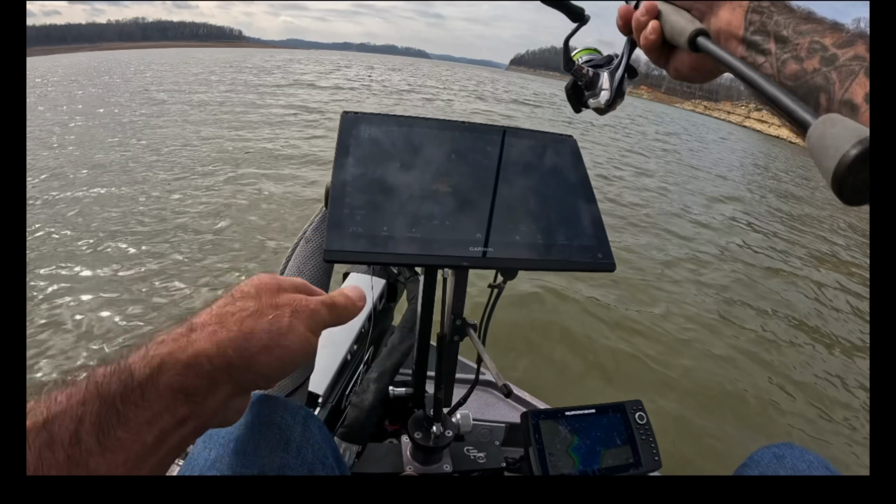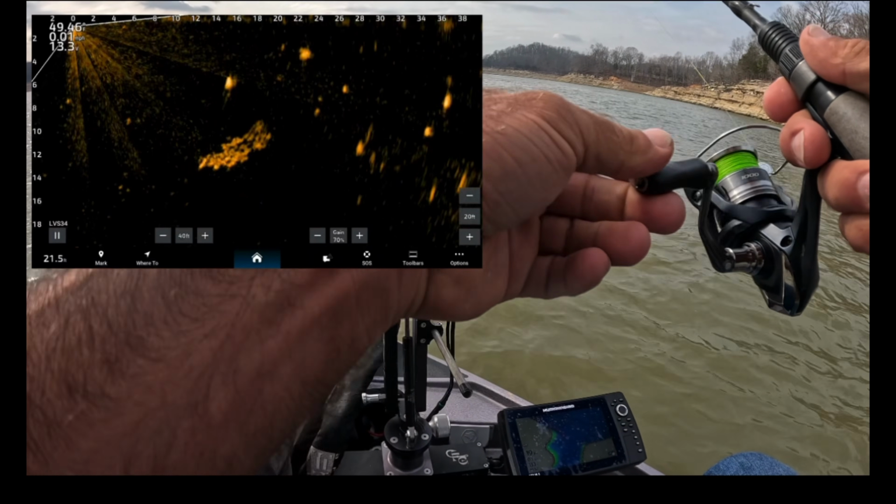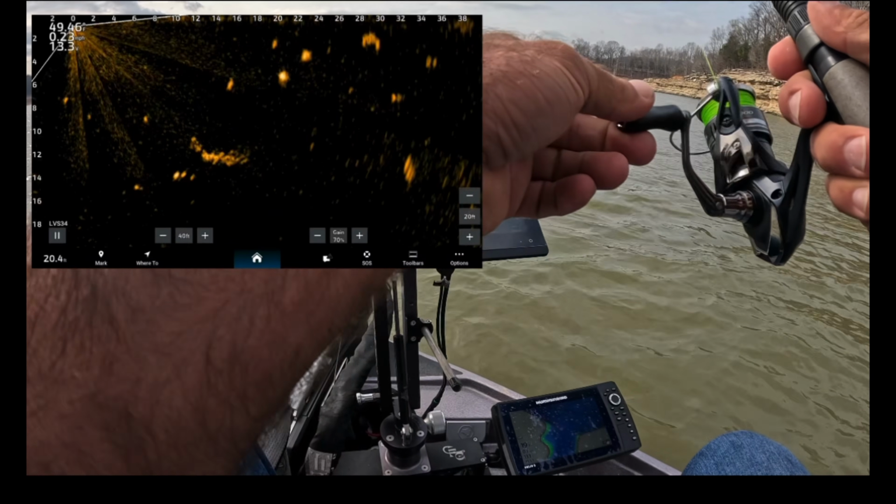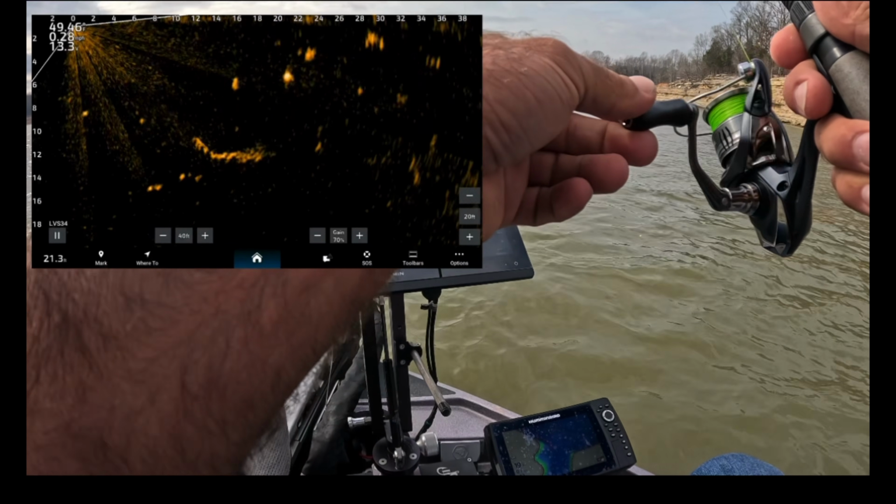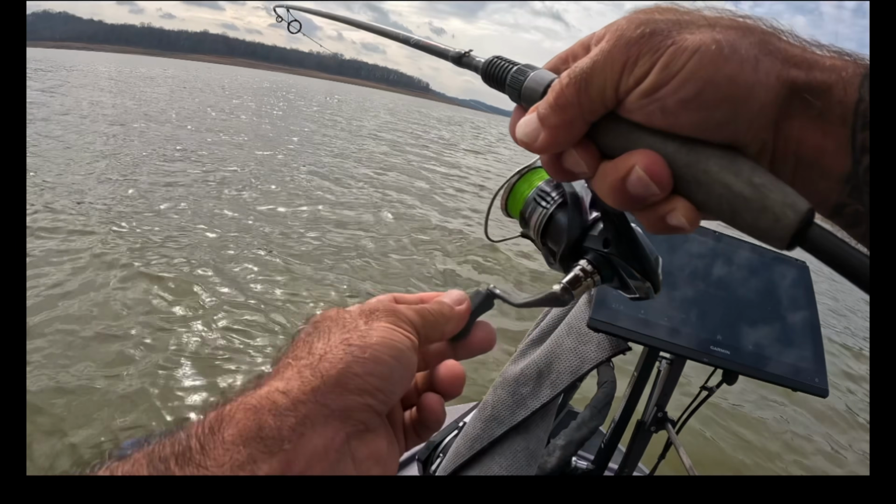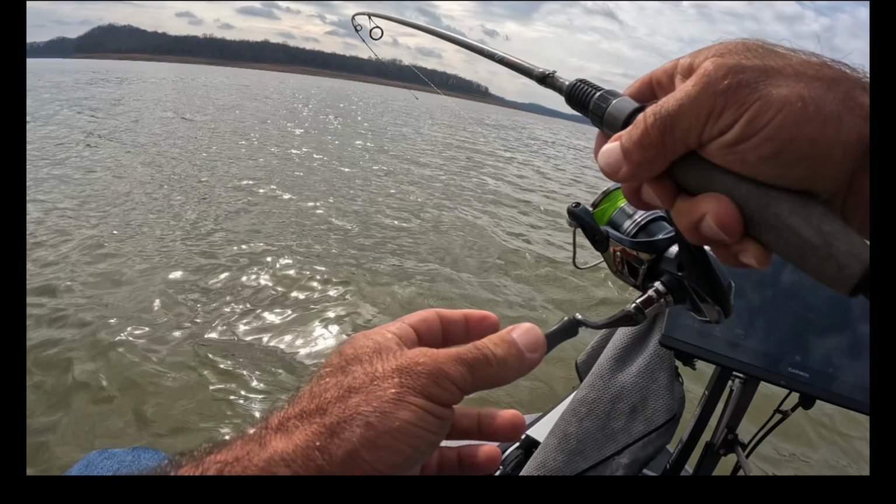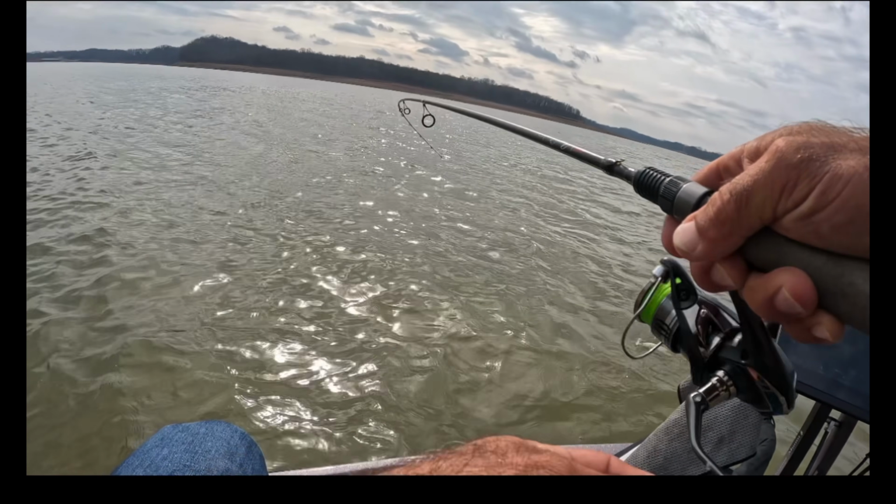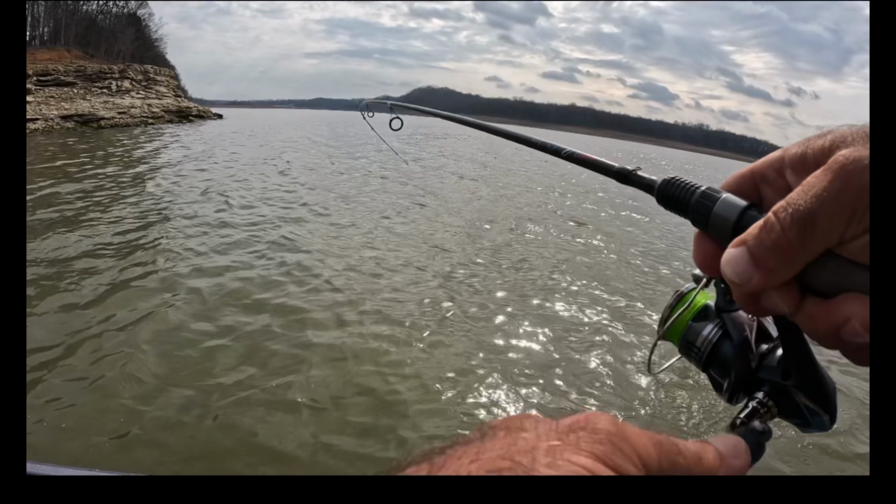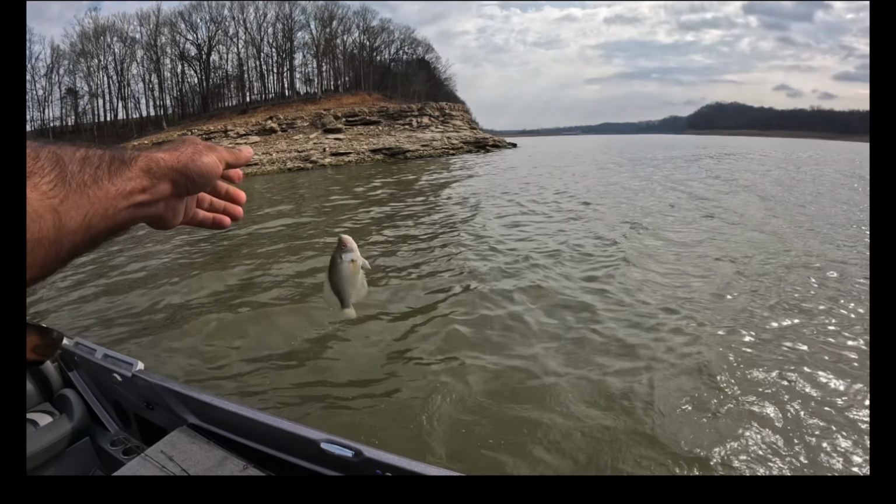If you watched my video from last month on this lake, you'll know that these fish are set up quite a bit different. Last video, they were all held in tight schools. Whereas today, I don't see a single tight school of fish. They're just kind of loosely suspended. This is another good fish. Very good fish.